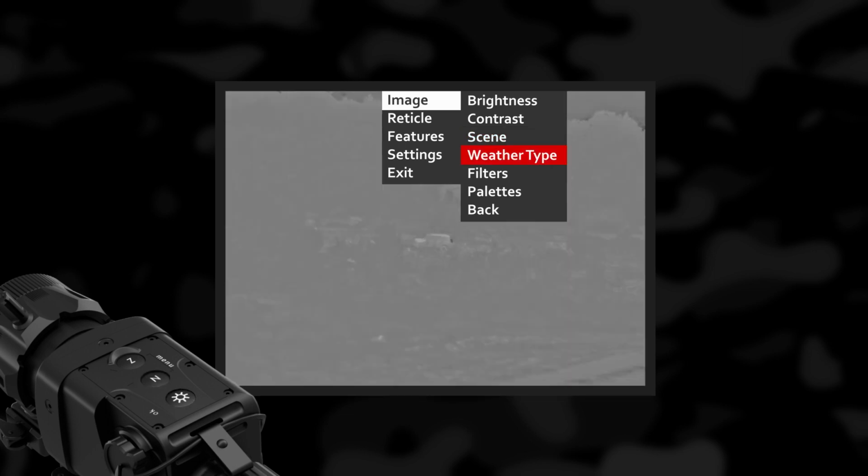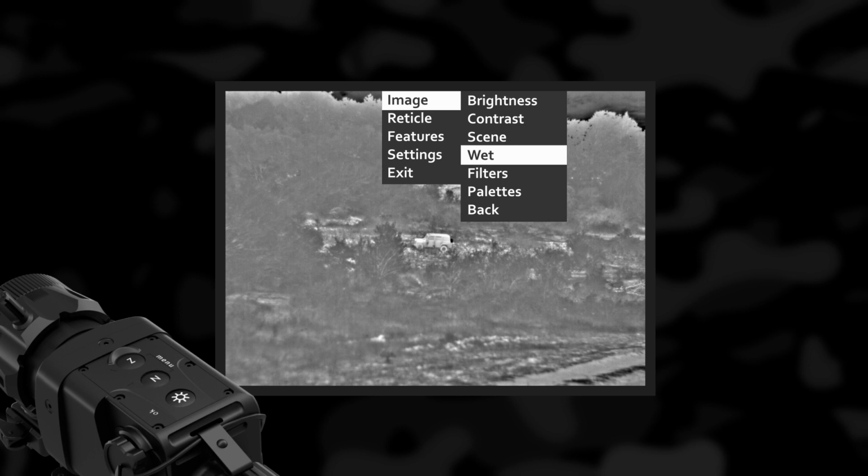Weather type. Image quality is strongly dependent on weather conditions. When the weather is wet, for example, fog, rain, or other, the dynamic range of the scene is reduced, causing low contrast performance of the device. There are special image filters that enhance the details in low contrast images in wet weather conditions. You may choose between 3 filters: hot, normal, or wet. For good weather conditions, select the normal filter, otherwise the image will be noisy.